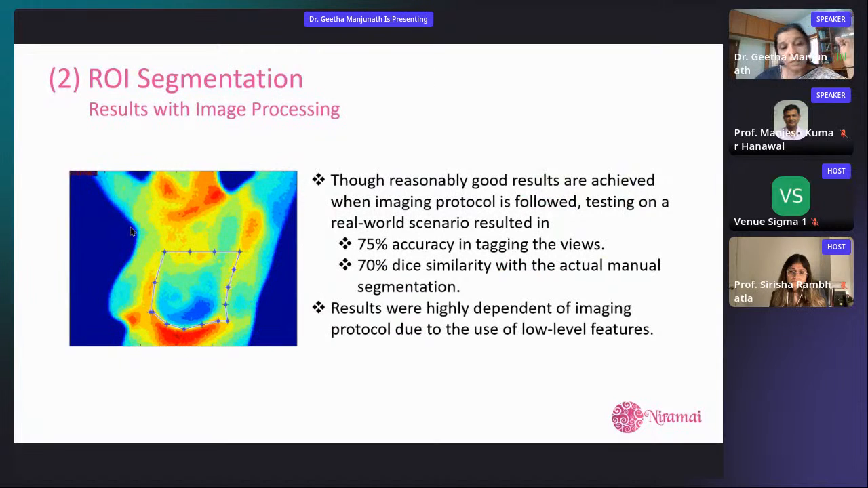Also, once we have the image, the segmentation of the area was very important to get right, because you would unnecessarily analyze the neck and the underarms, where there are usually hot temperature tissues, high thermal tissues. And there, initially we got about 70% dice similarity when you compare with manual segmentation, when you use contours.